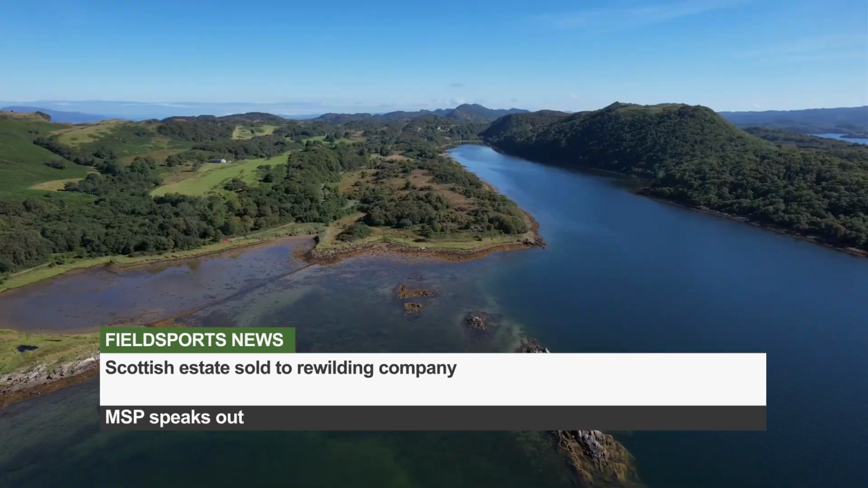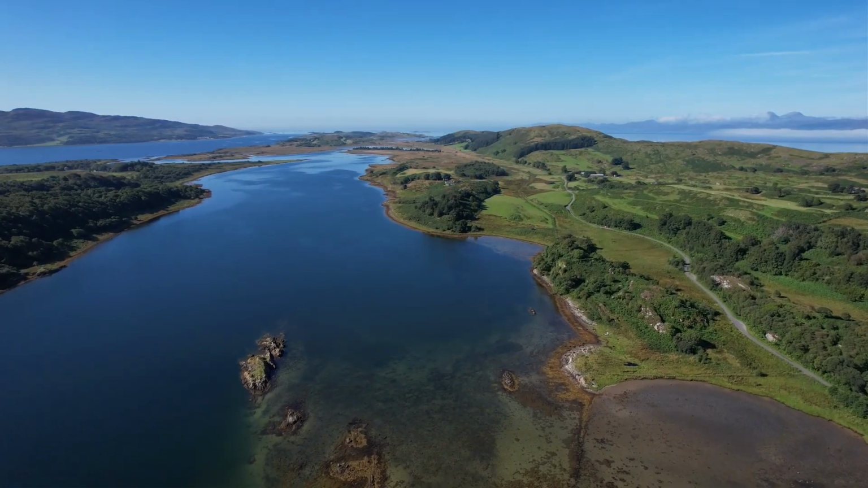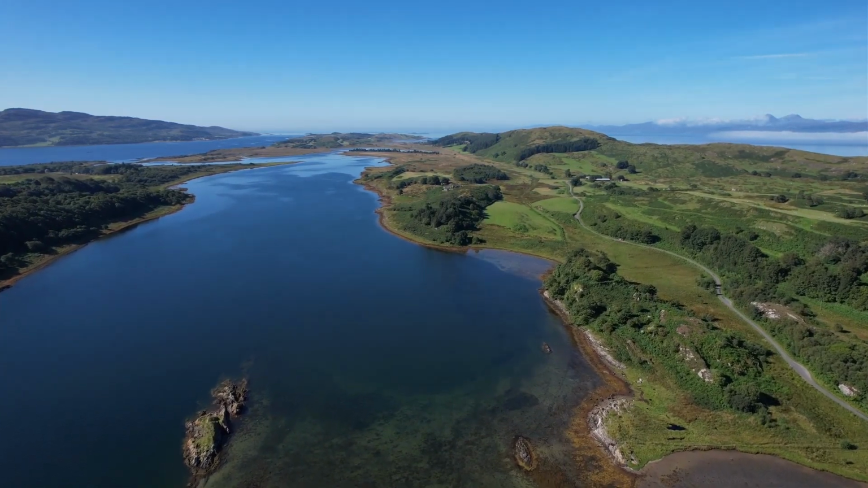A Scottish estate covered in Fieldsports News has sold to a rewilding company for £10.5 million. Highlands Rewilding bought the Tayvalloch estate in Argyll. It raised part of the money through crowdfunding. The new owner says it plans to restore the 3,500-acre estate's natural environment. It already owns 2 Scottish estates.